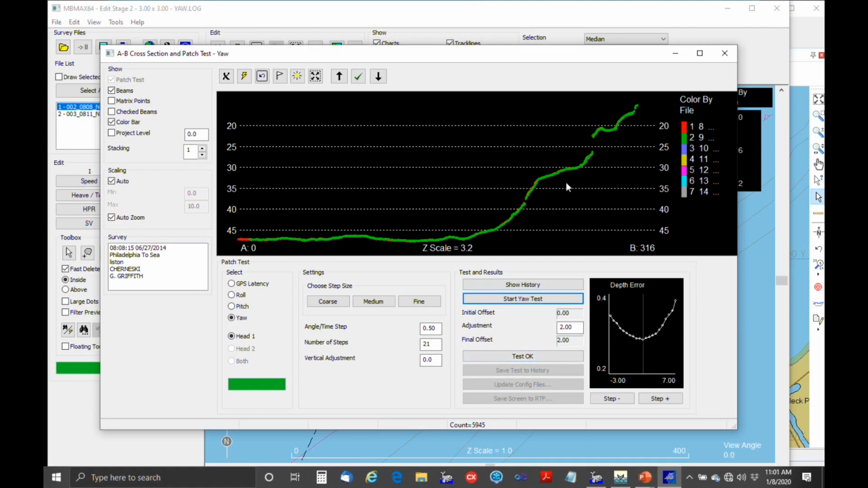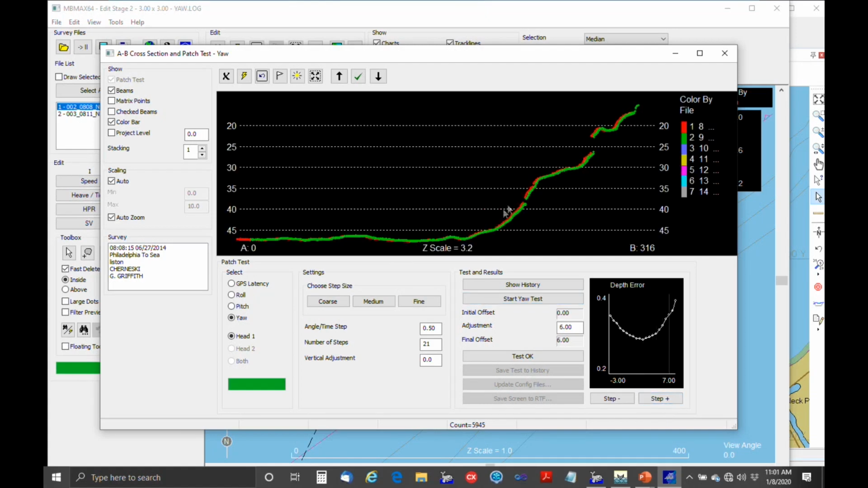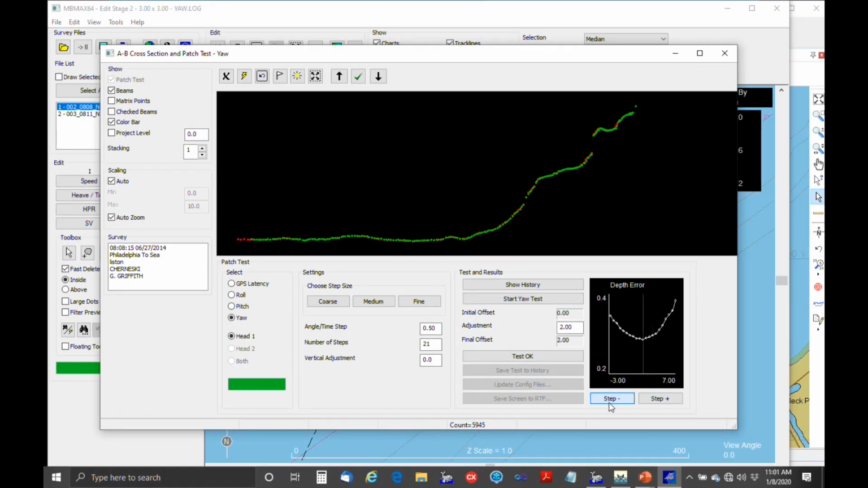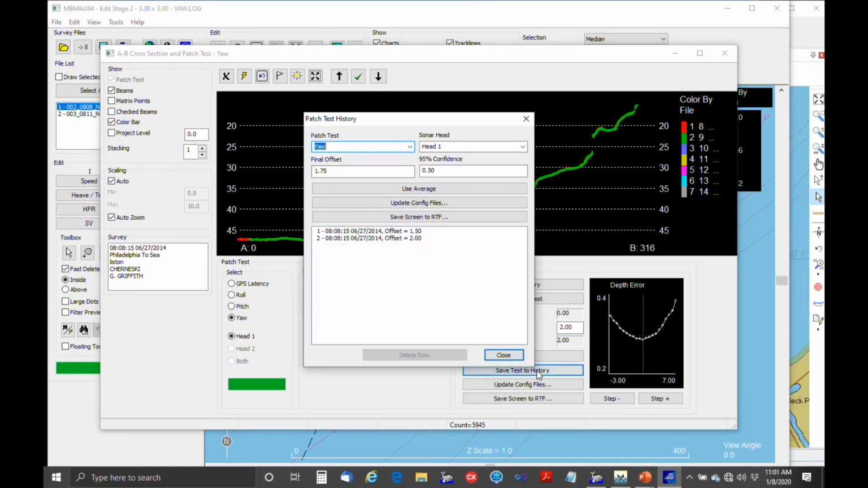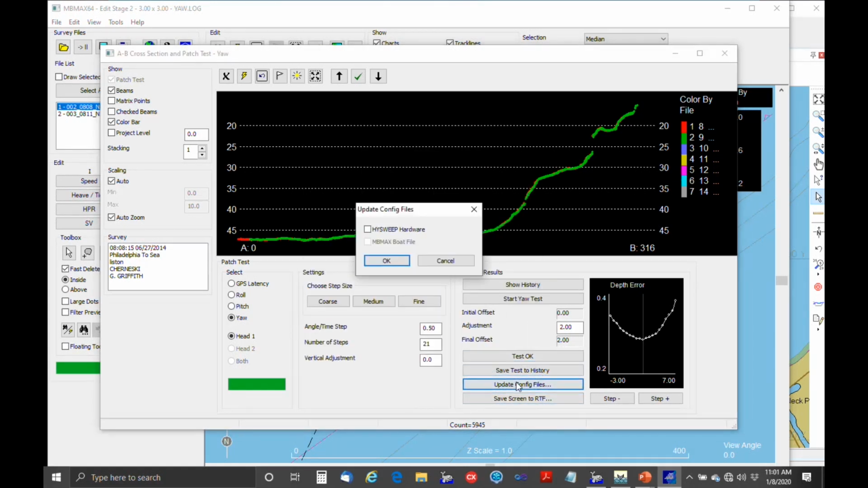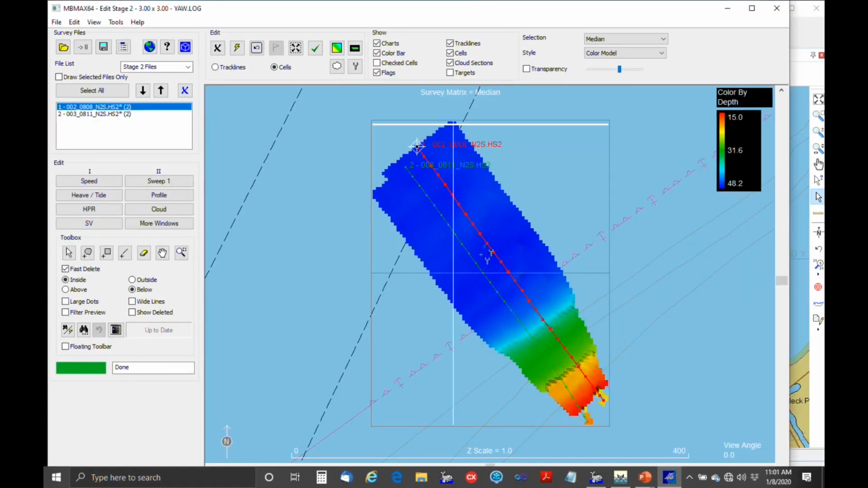If we look at the cross section, this looks really good at 2 degrees. Go through the steps, you can see that it's diverging. So 2 degrees seems like a pretty good value. So test OK, save to history, and update config file. Sure, HYSWEEP hardware. And then we're done.